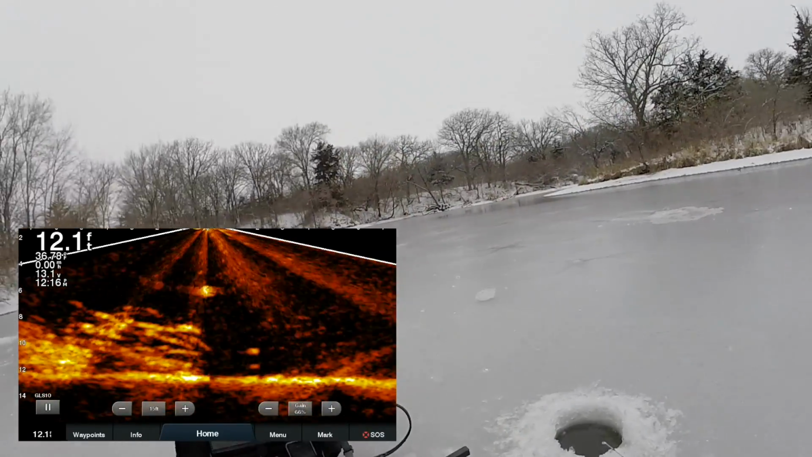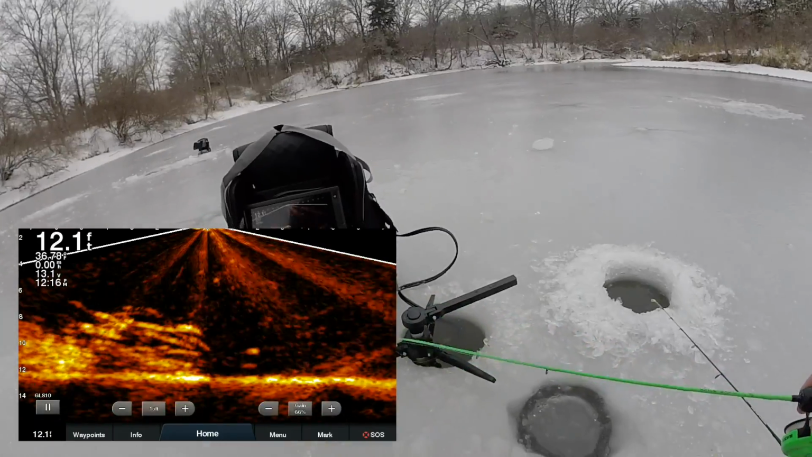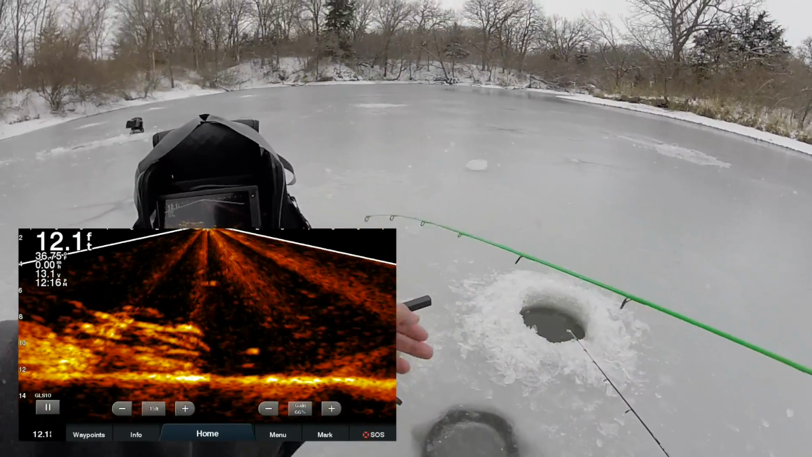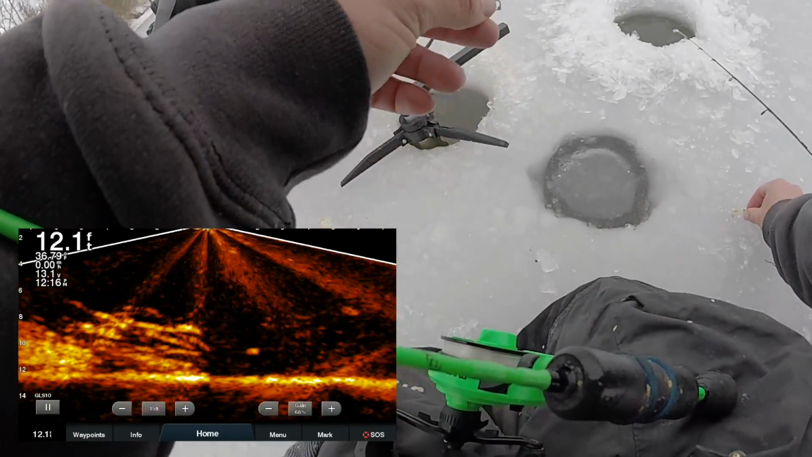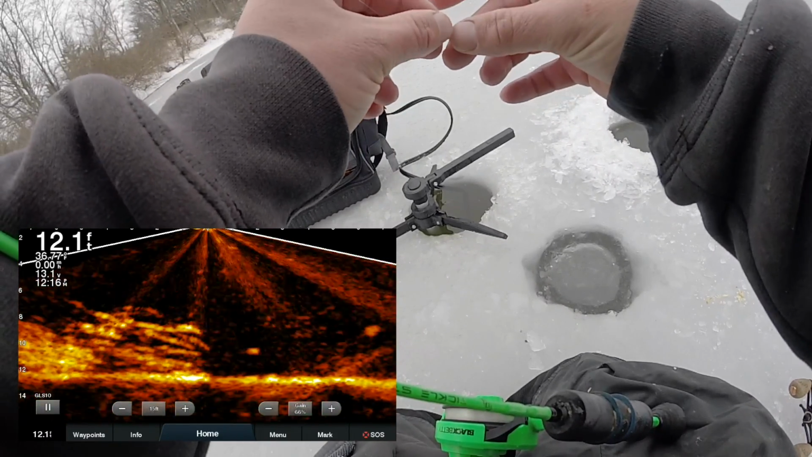Oh, that's a better one. Oh, piss balls! That wasn't no 6-incher. Tungsten just ain't getting them hooked as good, or maybe I'm just not getting them. You can still see him swimming off to the right. That was definitely a bigger fish.